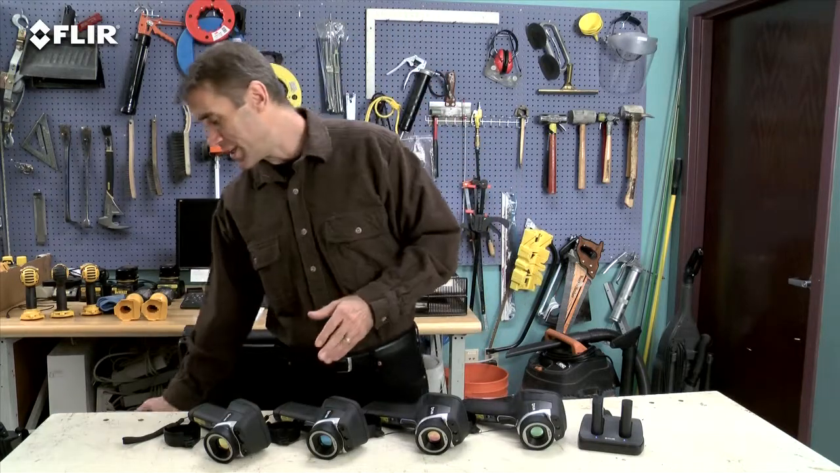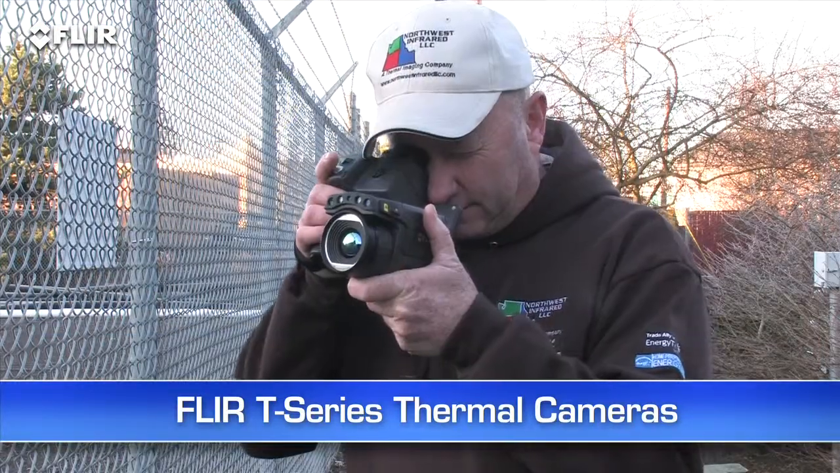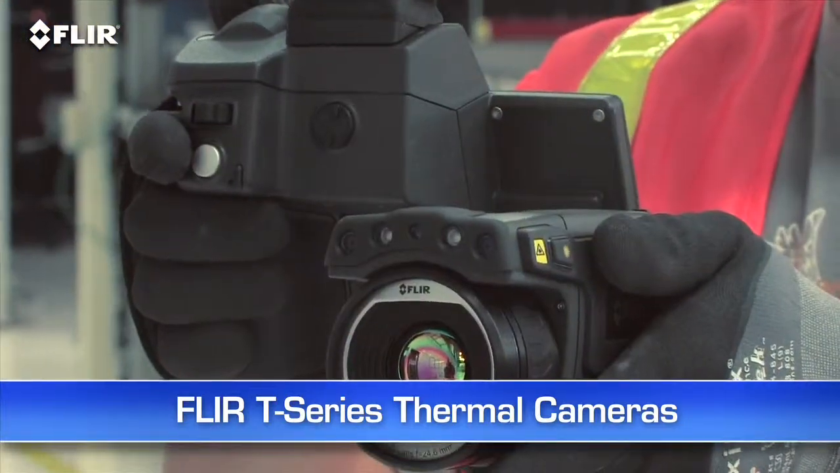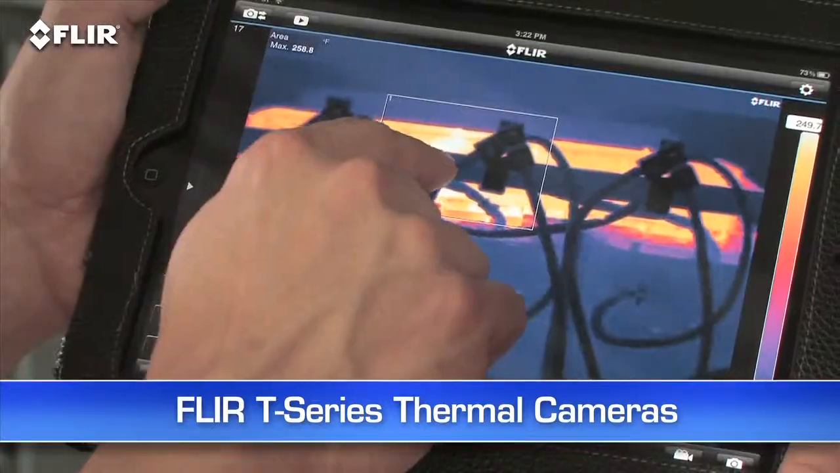Now, if you're using thermal imaging all the time, inspecting high and low throughout your day, you really need to check out the T-Series. It's got a unique rotating lens system that makes it way more comfortable to aim overhead and underneath things. Autofocus, MSX image enhancement, up to 640 resolution, the Wi-Fi, and more.